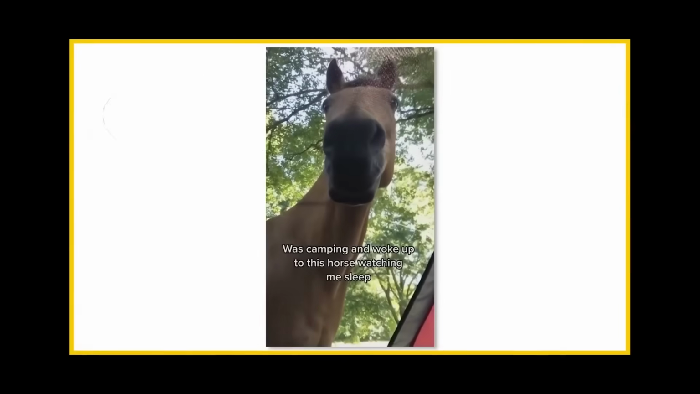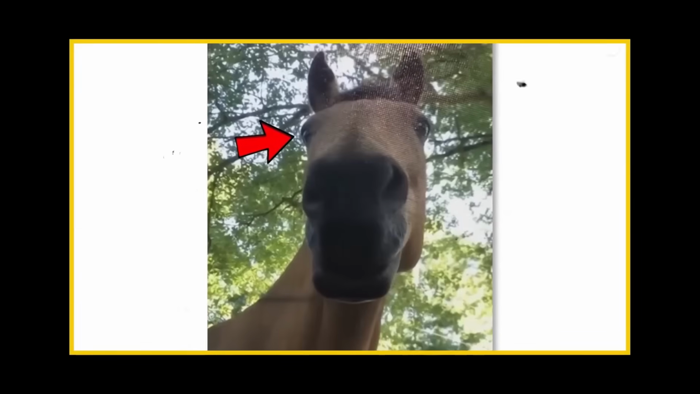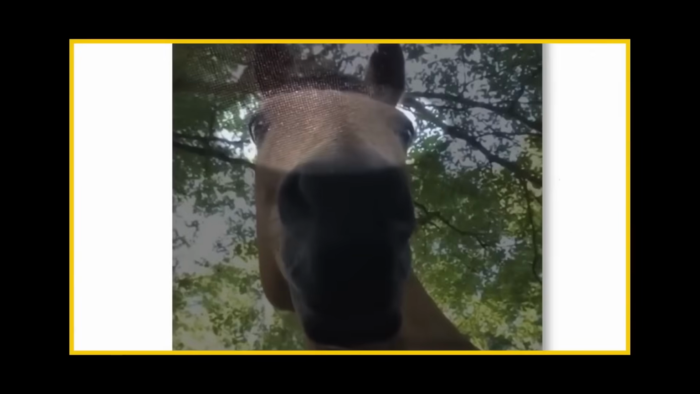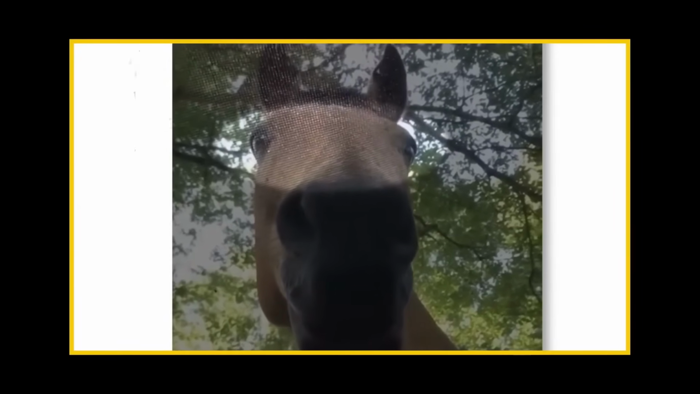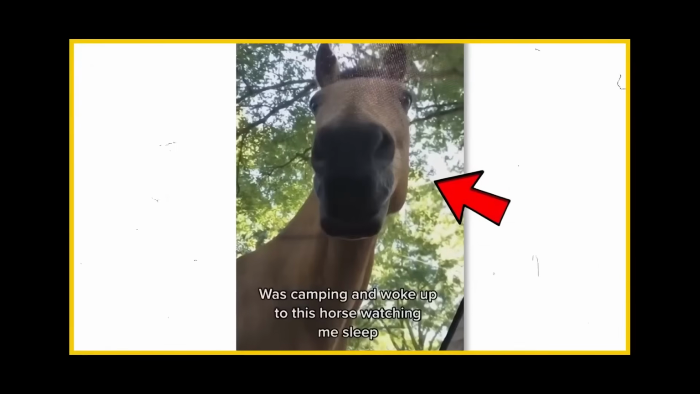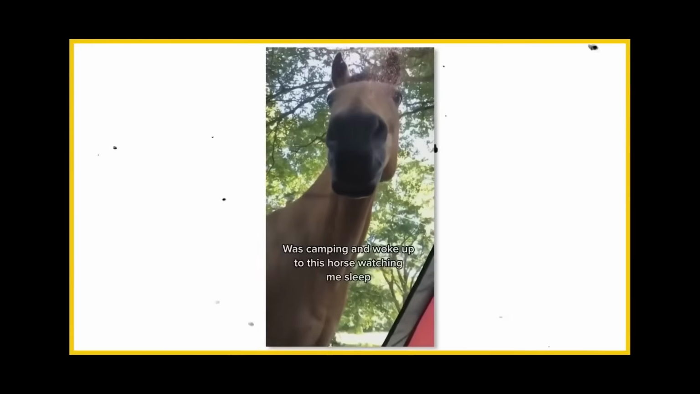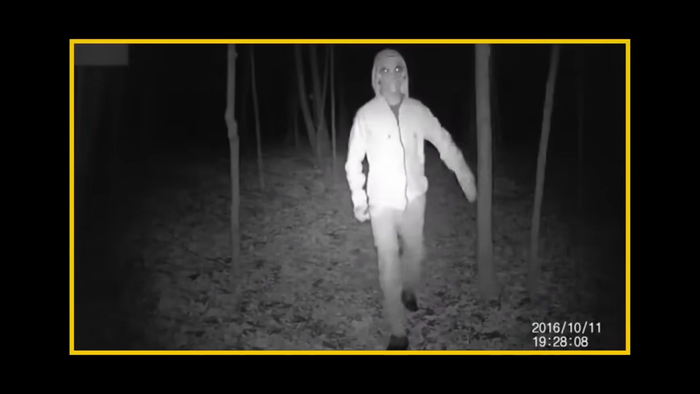People disagree that this horse can be a shapeshifter, which also seems reasonable, as animals are instinctively curious, and looking at you when you're sleeping in the wild does not mean they are creepy or shapeshifters. Horses are extremely nosy, especially when they see something they've never seen before. I don't think a skinwalker can morph into a horse. Be it a horse or a skinwalker, it's enough to get one to start packing and leaving. Which reminds me of this next one.